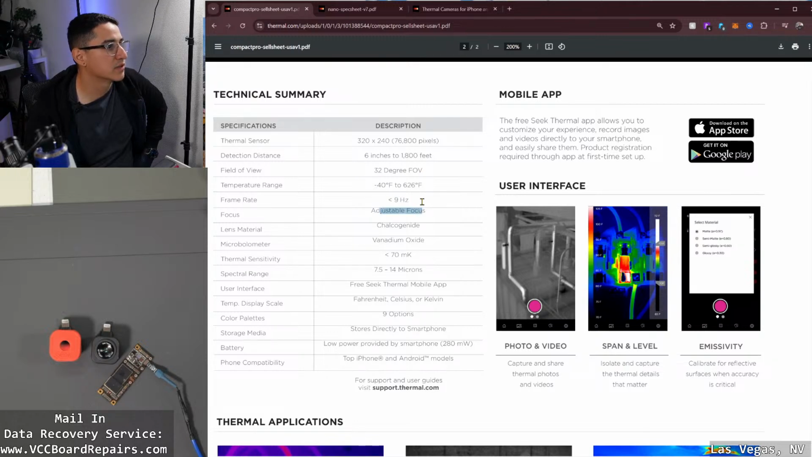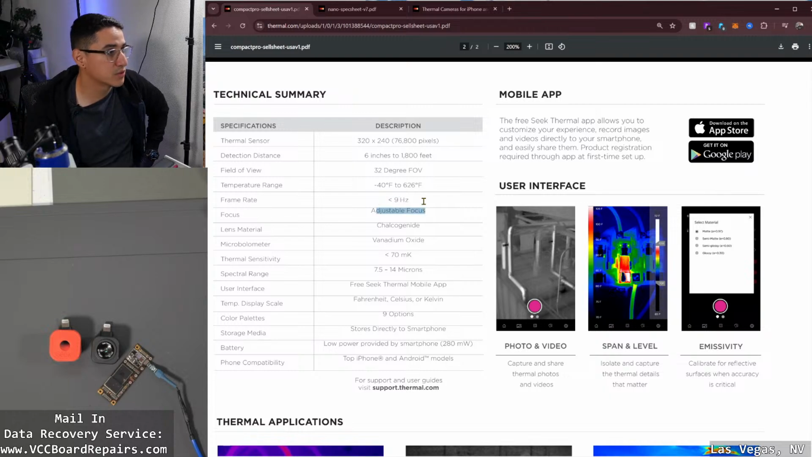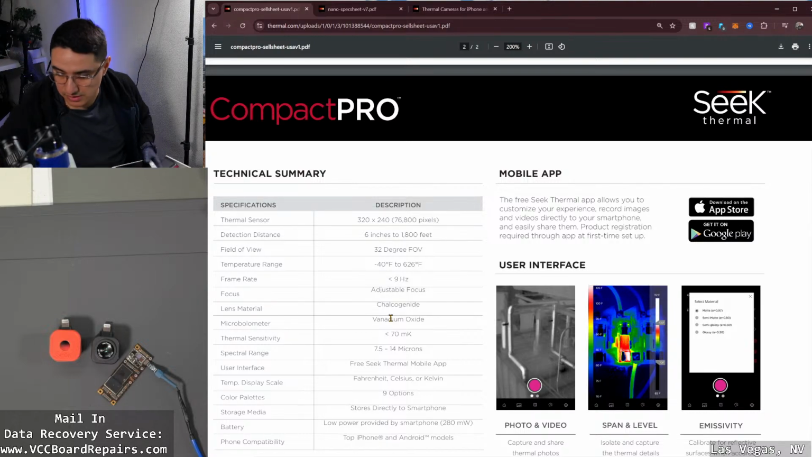And then here's the frame rate. Now, Seek did release a newer version of the Compact Pro that has a 15 Hertz frame rate, I believe. But you can only buy it through their website. The one on Amazon was still the 9 Hertz one. I still have the 9 Hertz one. I haven't found a reason to upgrade. Like I said, it didn't make much of a difference. All right, cool. So that's the specs if you guys care.